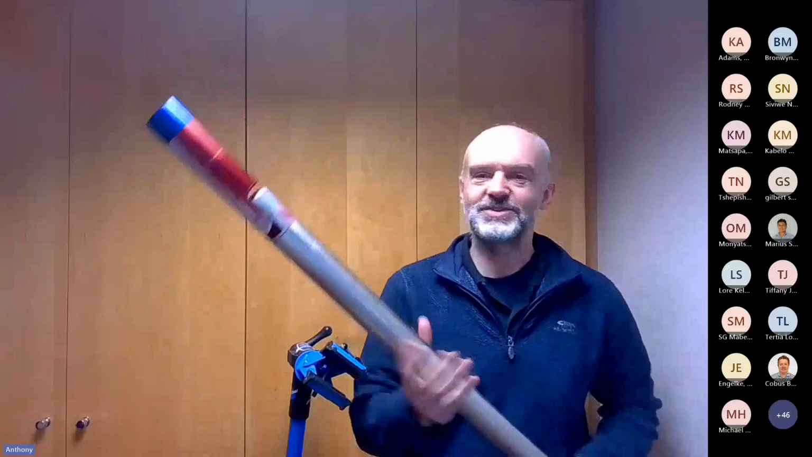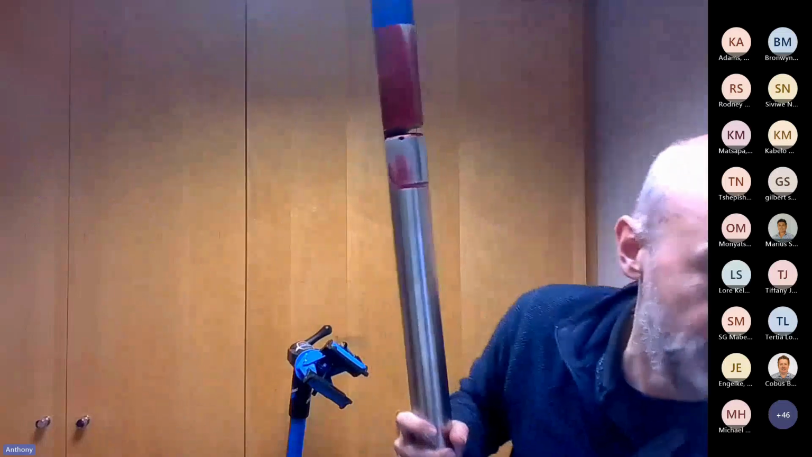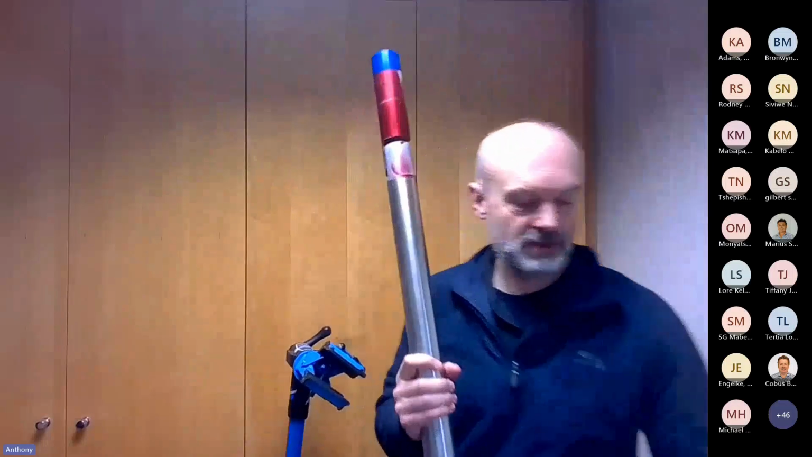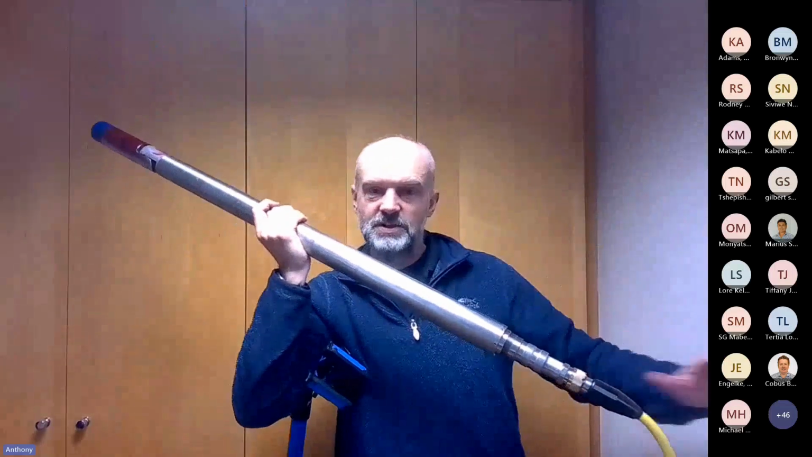Obviously, as soon as it's used, it gets very scuffed up and looks the part. But the actual probe is about a metre long, and there's actually a 1 metre extension piece that fits on the end. I haven't fitted it together because it gets quite unwieldy in the office. But when it's all fitted together, this probe is 2 metres long.